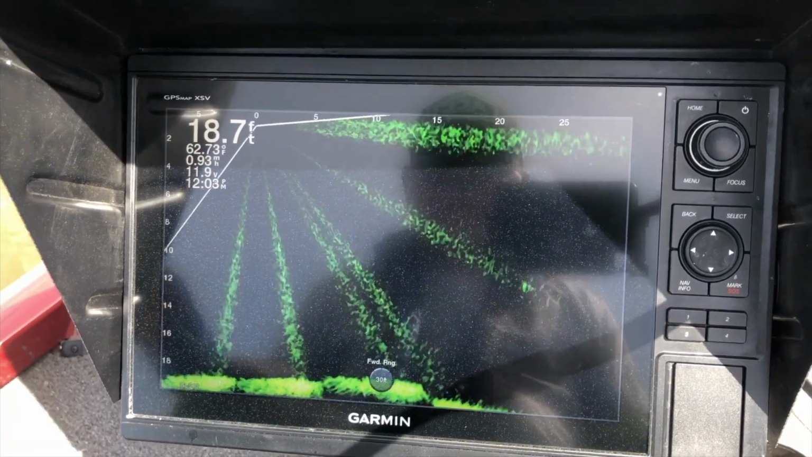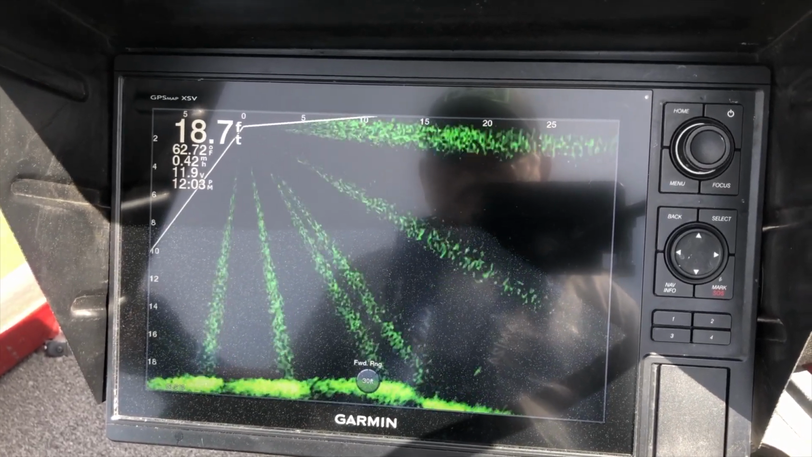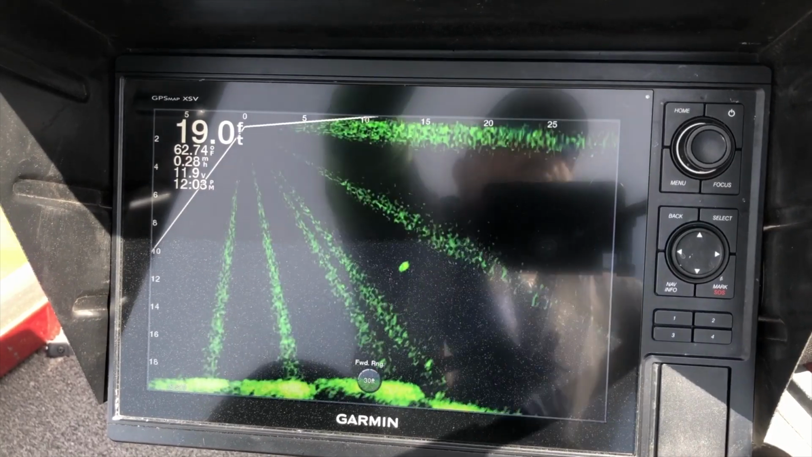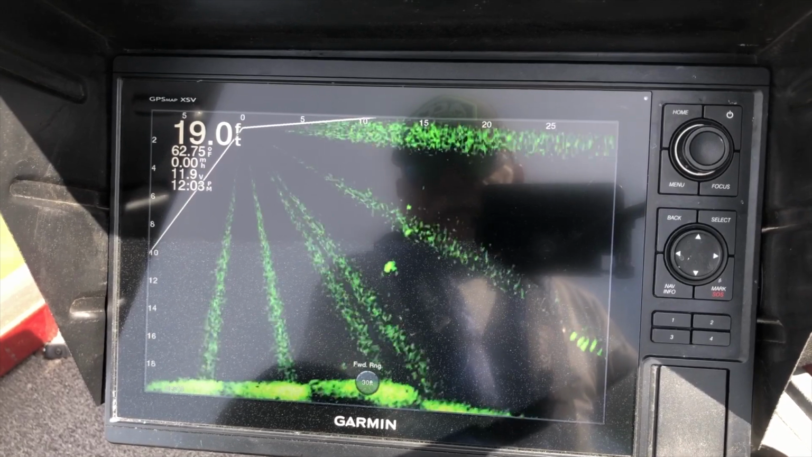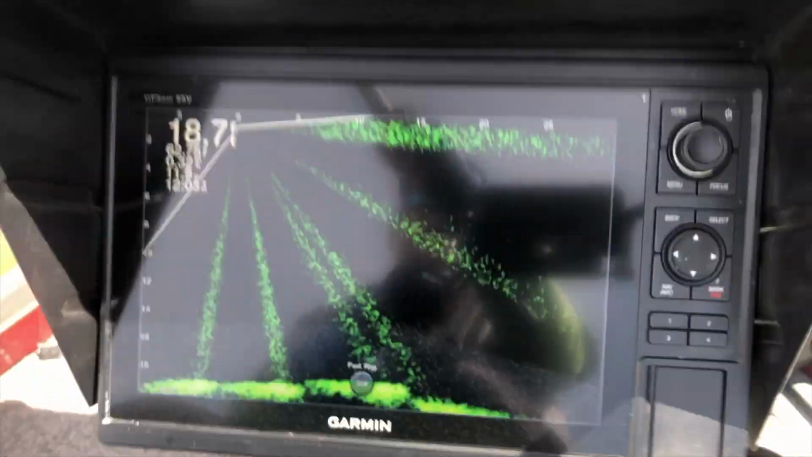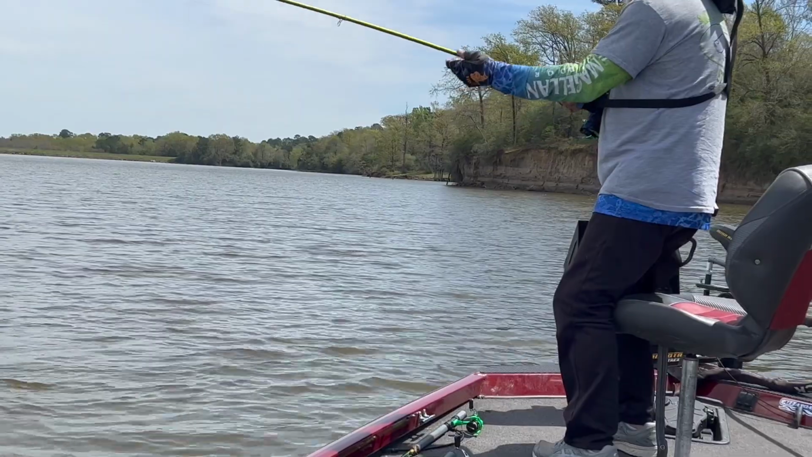There's a good one. Ooh, that's a nice fish right there. That's a nice fish. That's a goldfish. All right, 10 feet out. Bombs away. Come on, buddy, you know you want it. Come on. Yeah, thank you. Come on up. Good grief. Oh, dang. That's a fat one there.